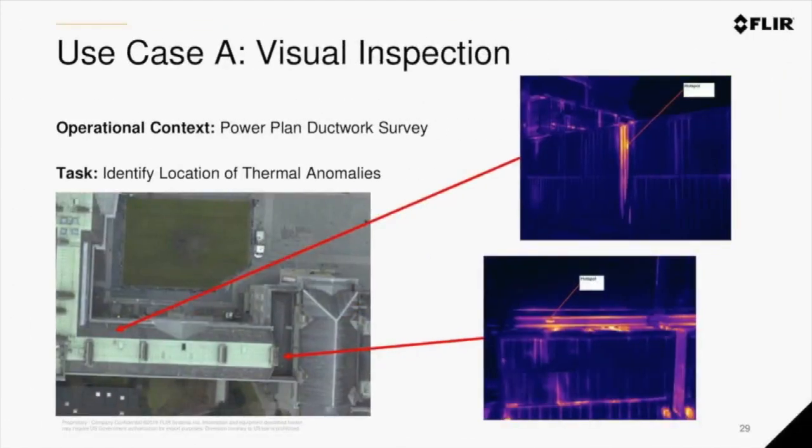So turning a little bit to a specific example. Let's take a use case where we can use a combination of thermal data, visual inspection, and the fact that each image has a location geotag in it to determine the approximate location of an anomaly.